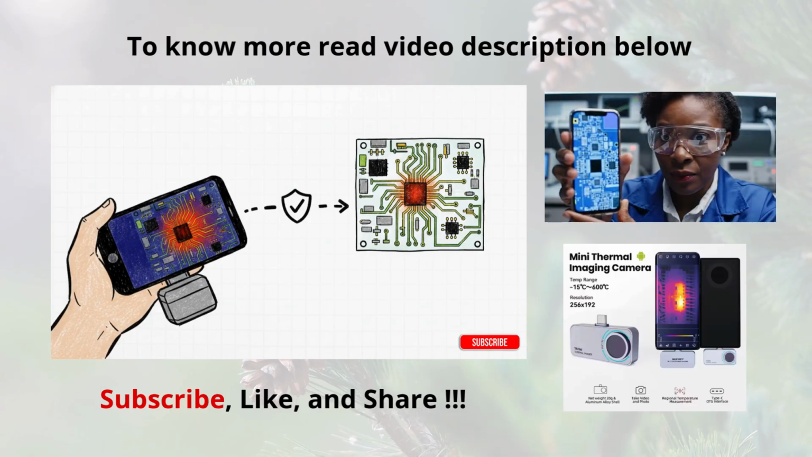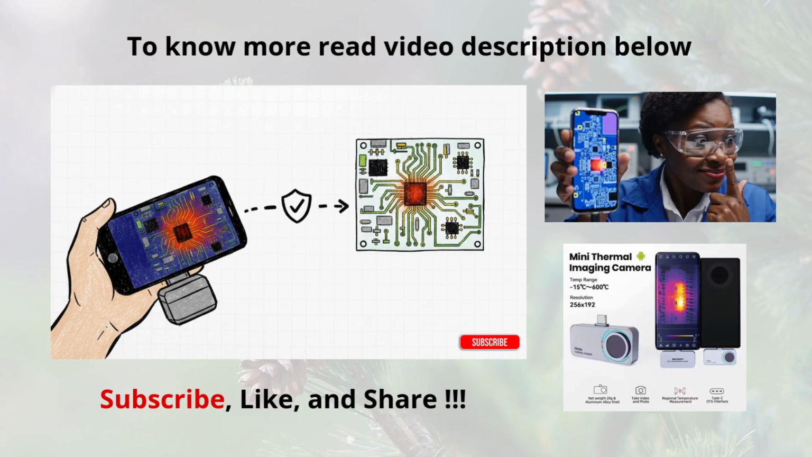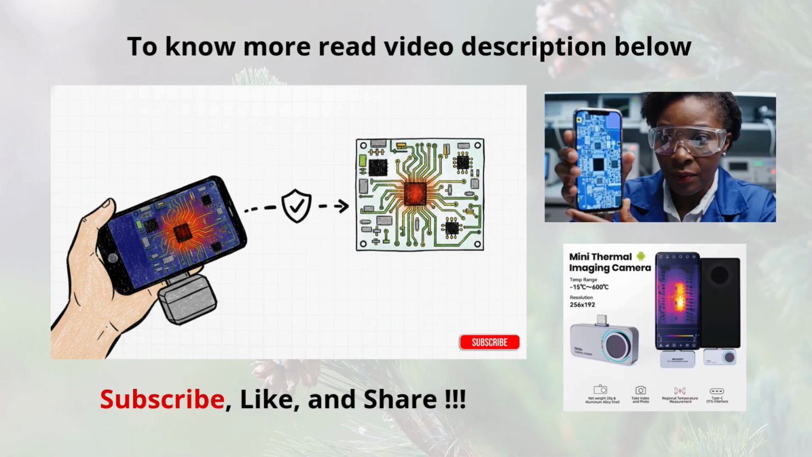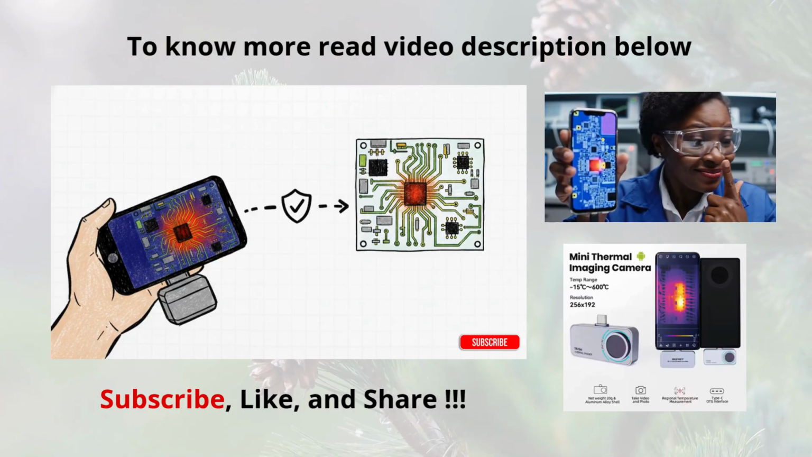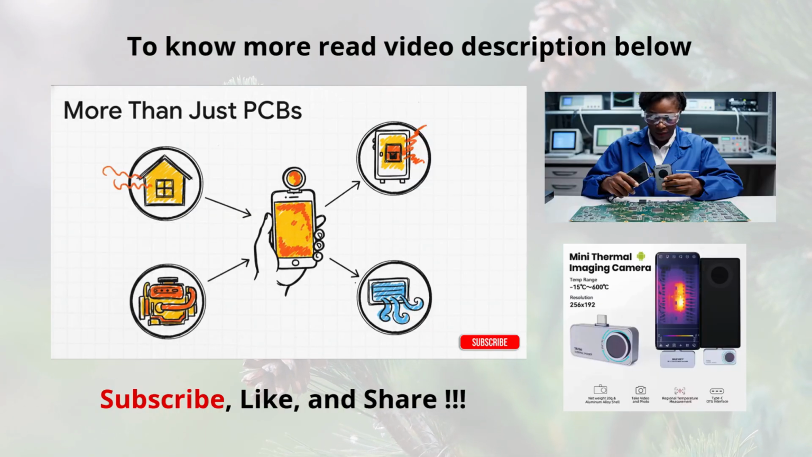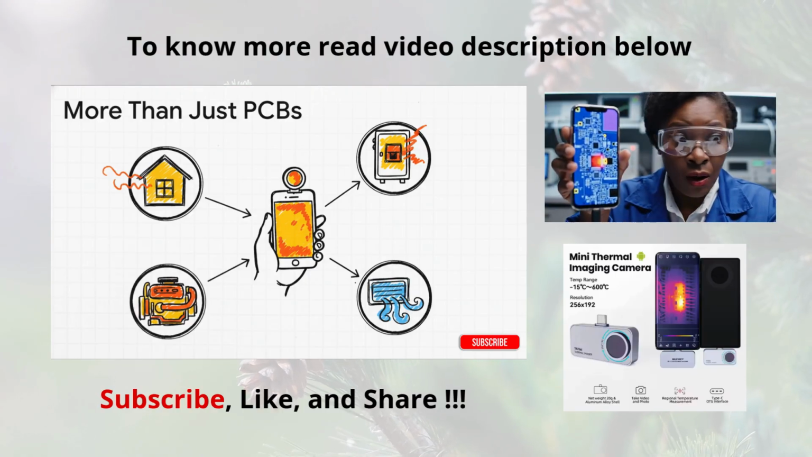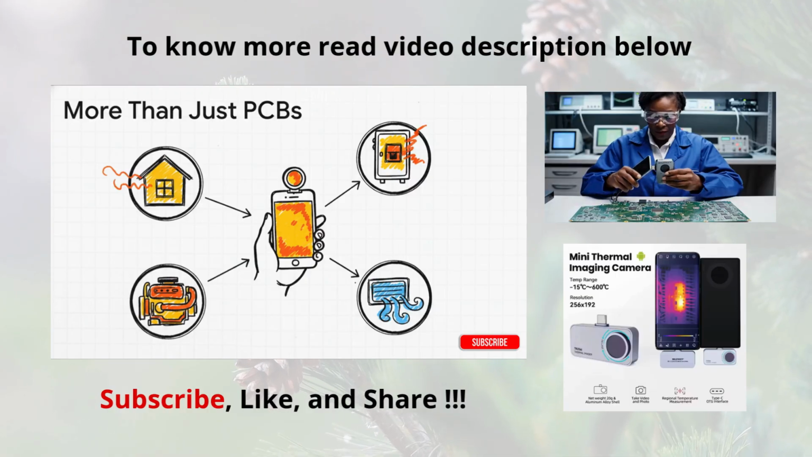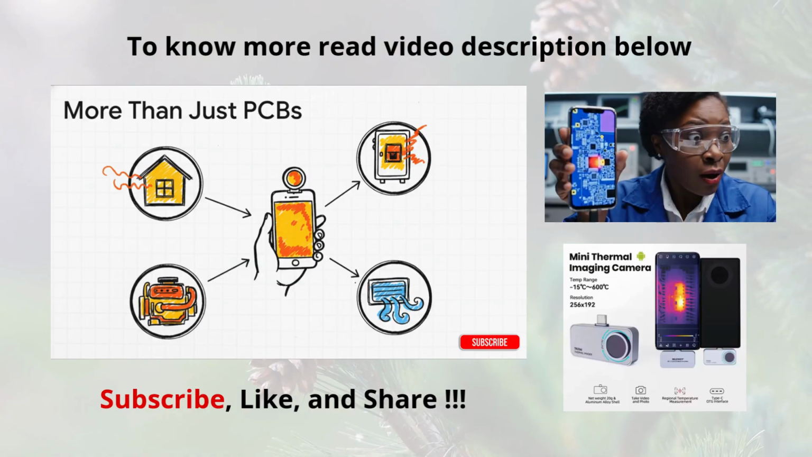And here's the real kicker. You can diagnose a problem with pinpoint accuracy without ever having to physically touch the board. Just think about that. Finding a failing chip or a tiny bad capacitor just by looking at your phone screen. That is a massive leap forward in both speed and safety. But its usefulness definitely doesn't stop at the workbench. You can use the exact same tool to check out HVAC systems, do electrical inspections, troubleshoot problems in your car, or even walk around your house to see where you're losing heat. It makes it a truly versatile investment.